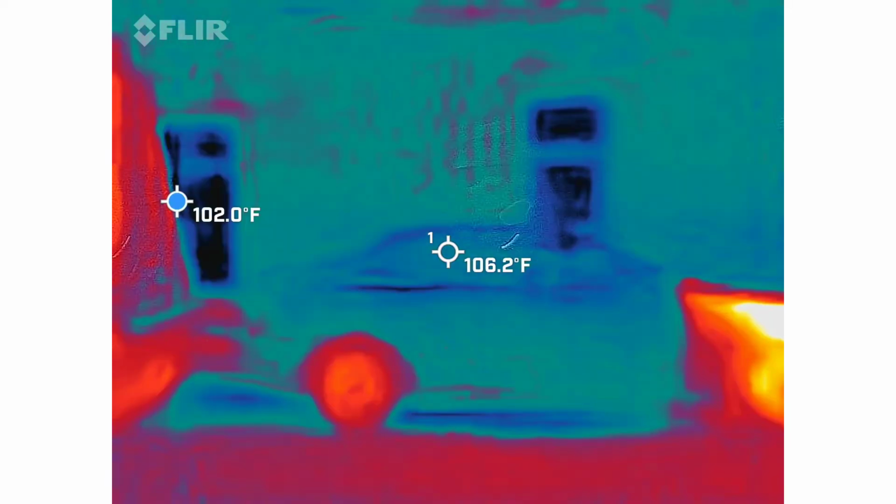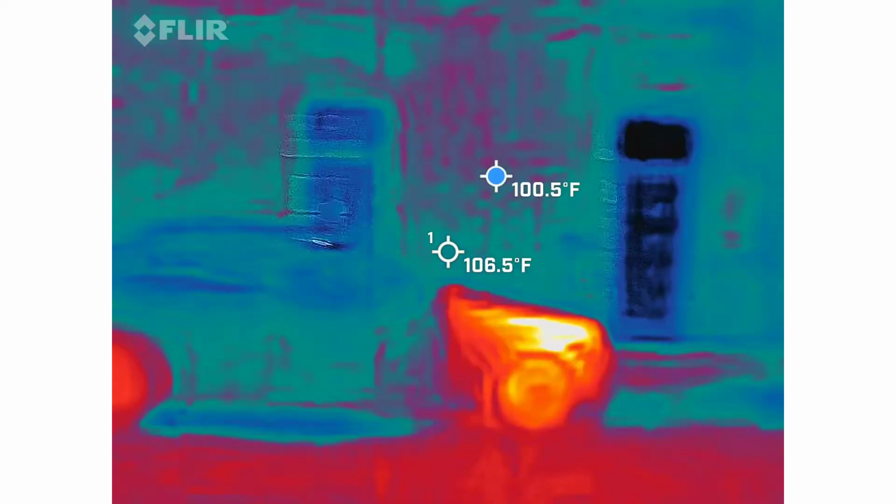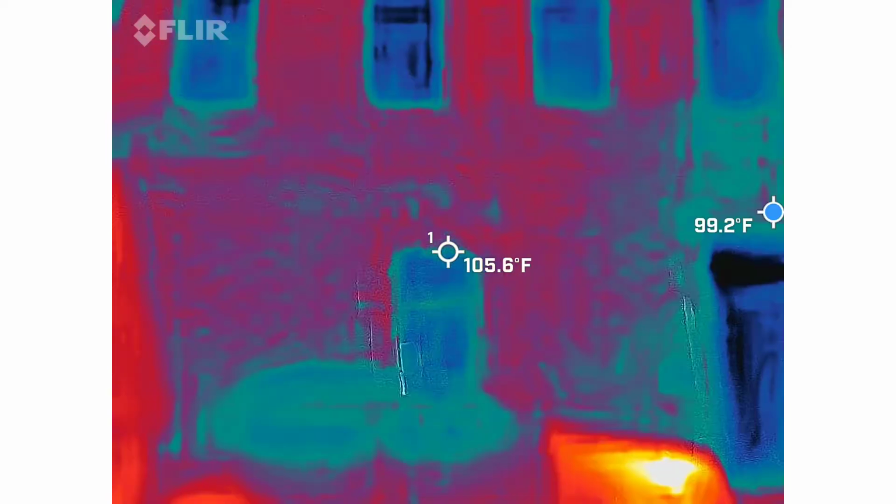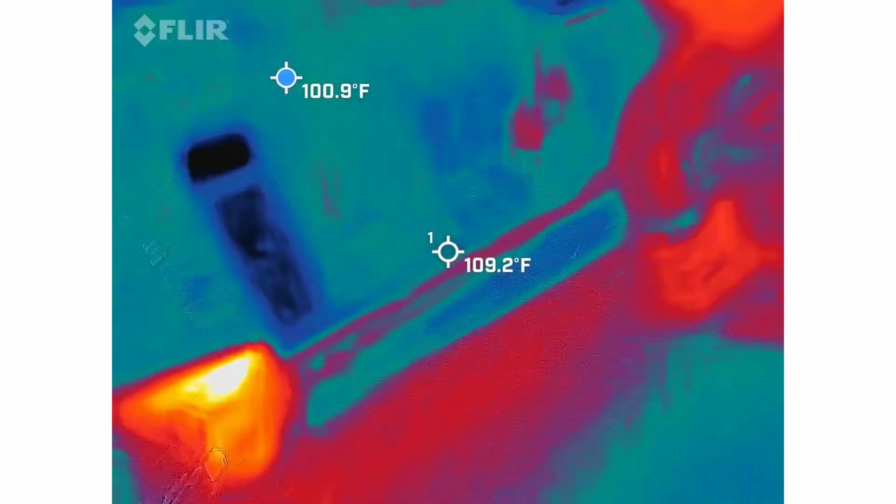Yes, I'm just holding it from here too. Yeah, you might not want to. Just make sure with the camera over here, you don't want to hold it from that because it will pop out. I'm not holding that. I'm holding the phone. Okay, perfect.